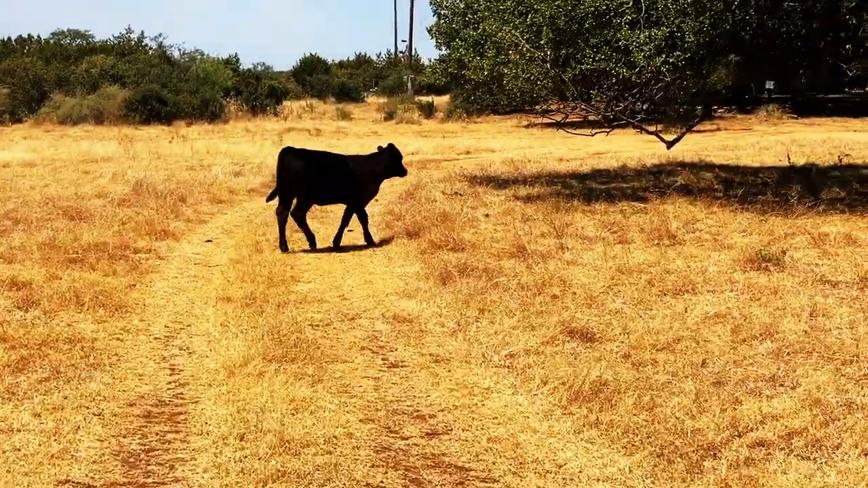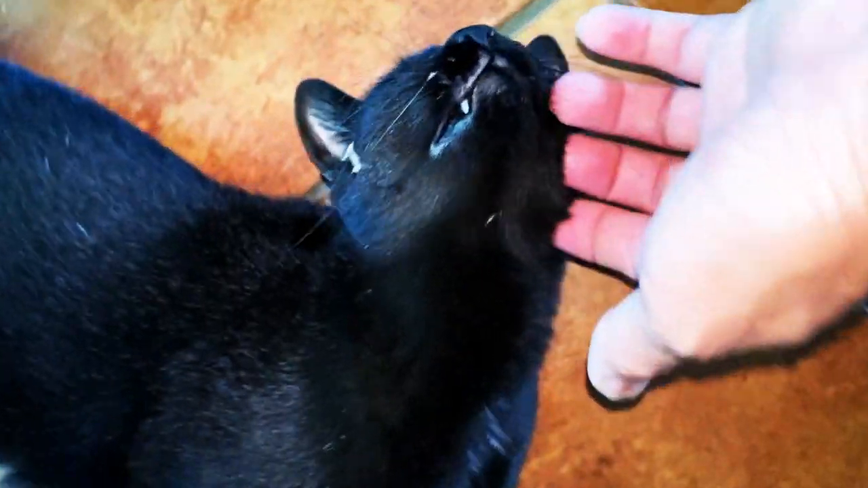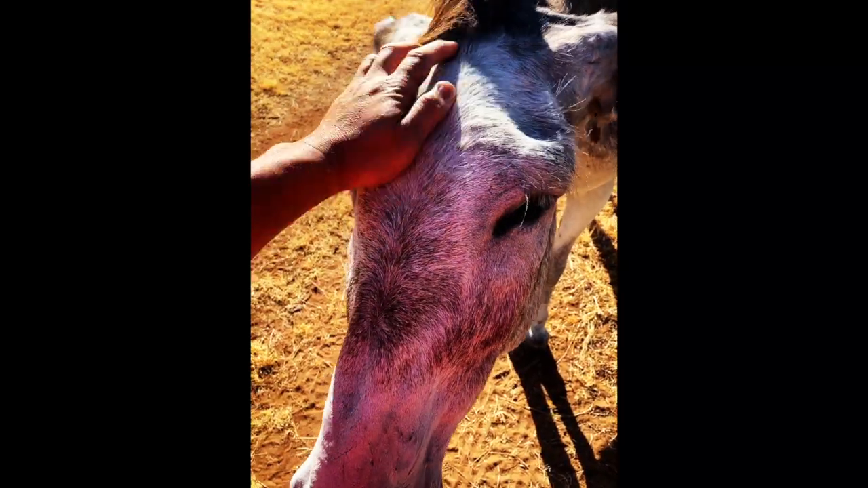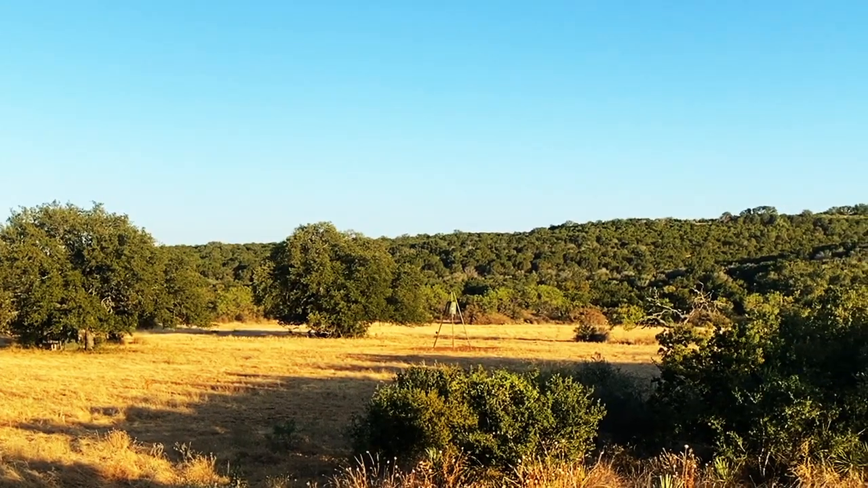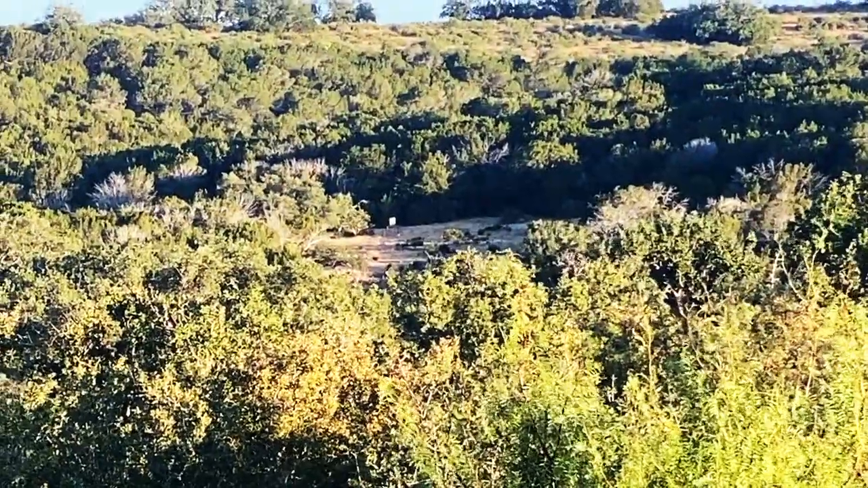I arrived a few hours before sunset. This is Caretaker, a domesticated feral cat that now rules the house. This is Rufus, a very social mule that the landowner acquired earlier this year. As dry as it's been, this property looks really good considering the lack of rain in the past 50 days that's been over 100-degree temperatures.